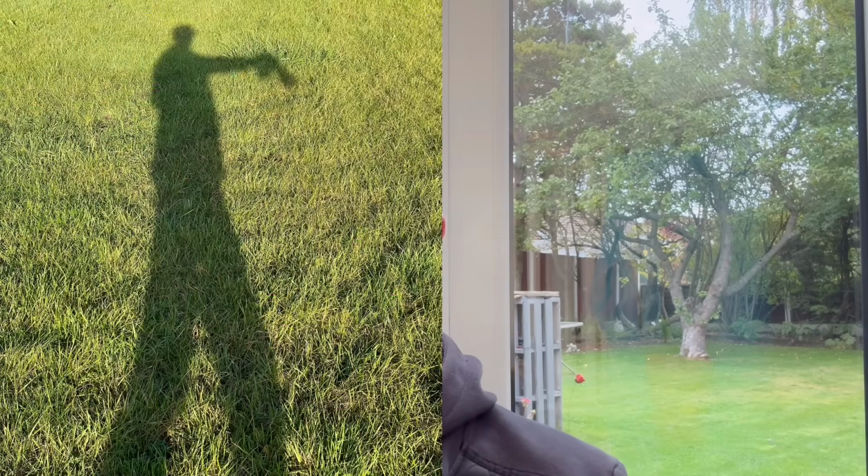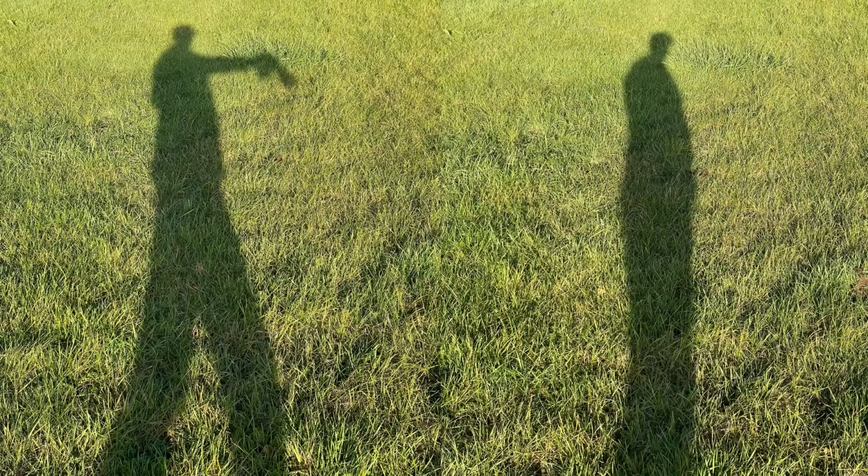It's not right, is it? This case has blown my mind, and it's being spoken about again since he released this video footage. And I think people understand more the gaps in the shadows as well. Like Peter said, if you lift your arm up and the sun's behind you, it's going to cast a certain shadow. If you put your arm down again, it's going to cast a certain shadow.